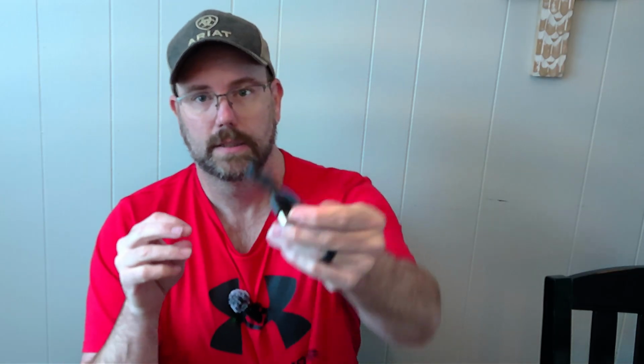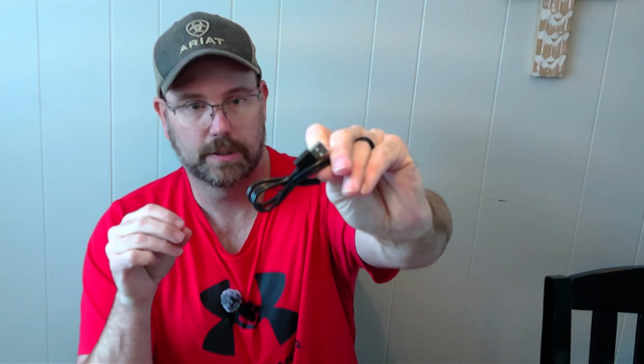Has the SD card with it. You never go wrong with an SD card. Comes with it. So here's the cord that you can hook to the computer, hook directly to the camera, download that way. So that's pretty helpful. And then here's another mounting option that you have.